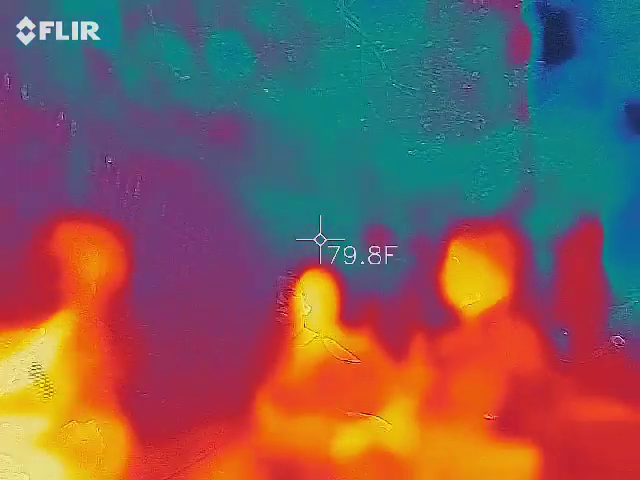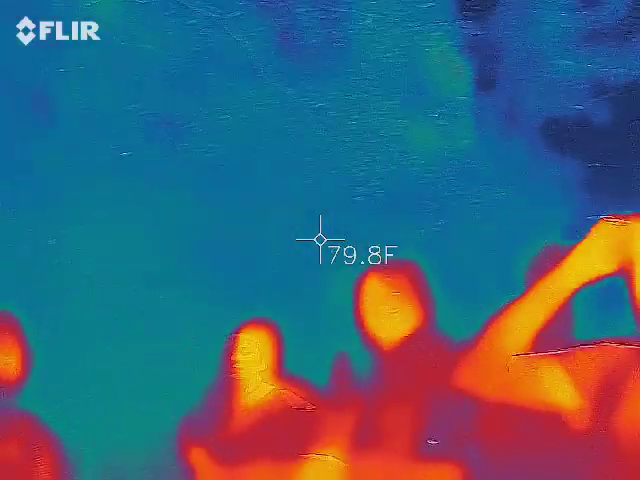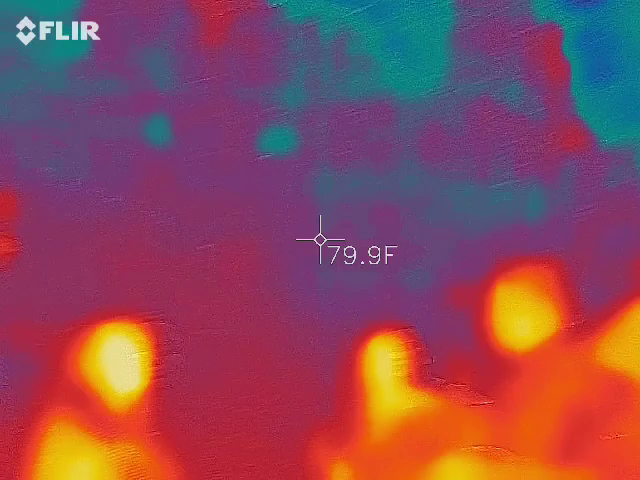Haunted stuff everywhere. Take your apps, you'll have a conversation. Is that at nighttime or during the day? Doesn't matter. Honestly, I do the nighttime because it's for the effect. I could do this during the daytime and get all the same evidence.